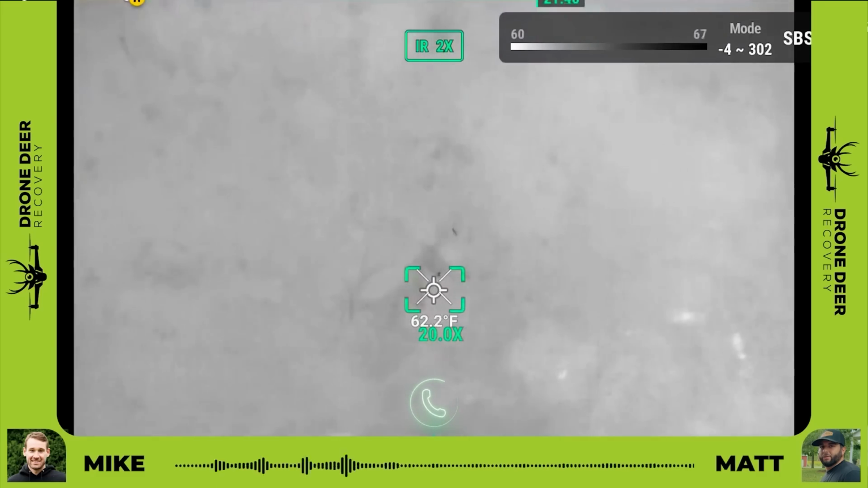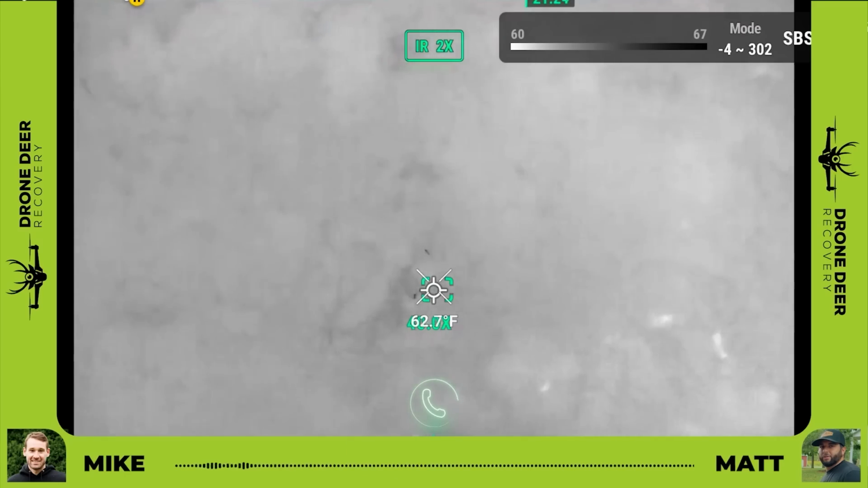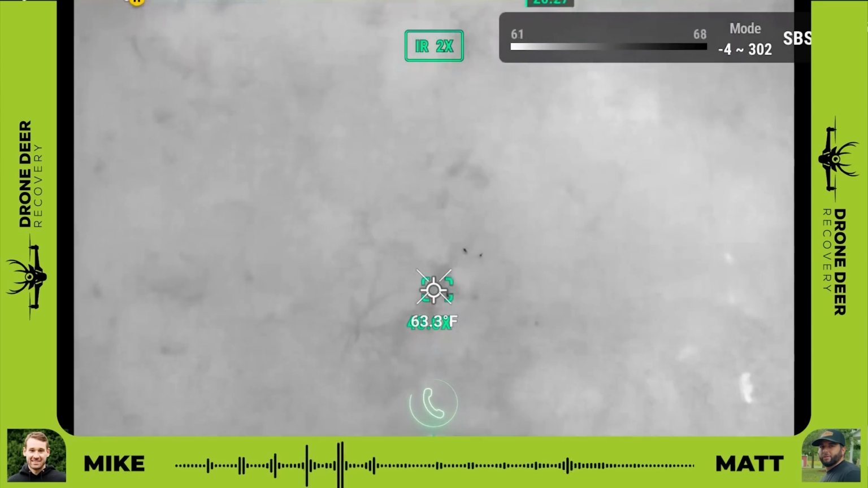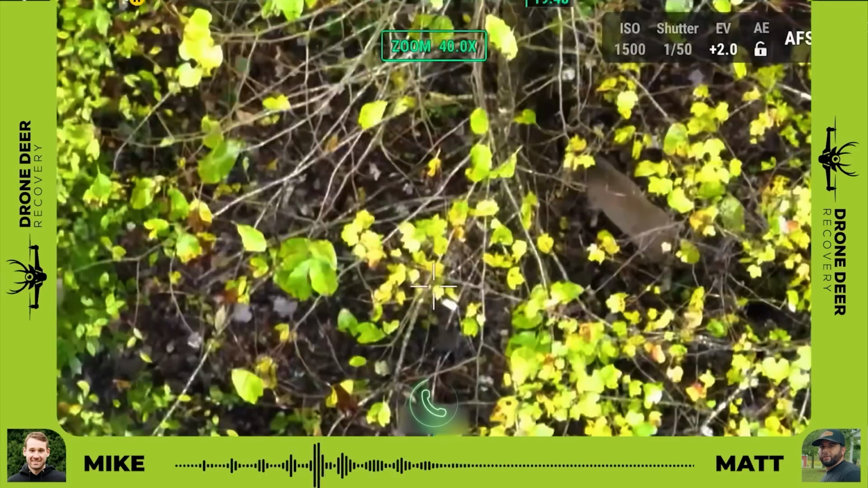So he ended up calling a dog. It rained all night. The dog came out and ended up smelling around. He said it just ran in circles and kept going to the tree line, and then he called it off because they couldn't even smell anything. So I ended up starting flying the drone.